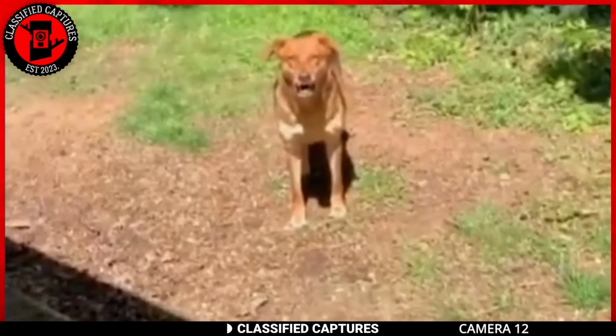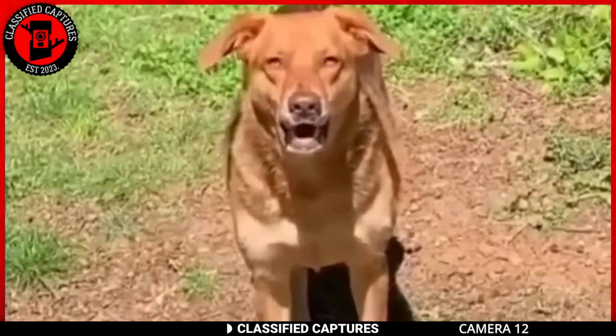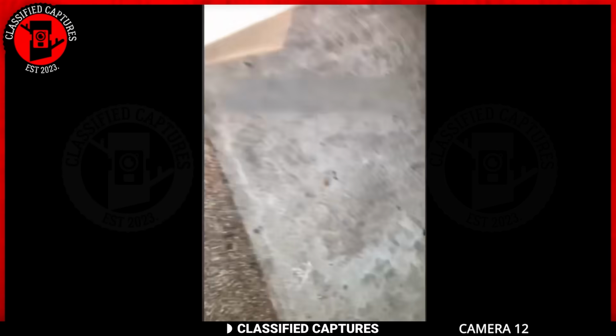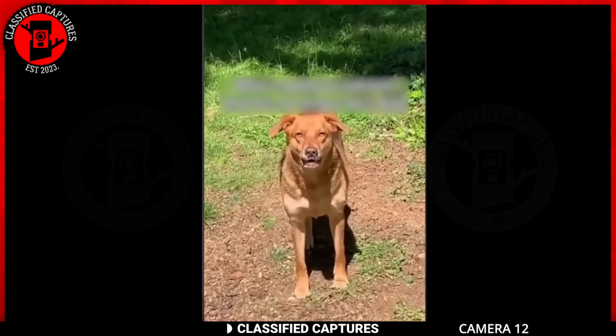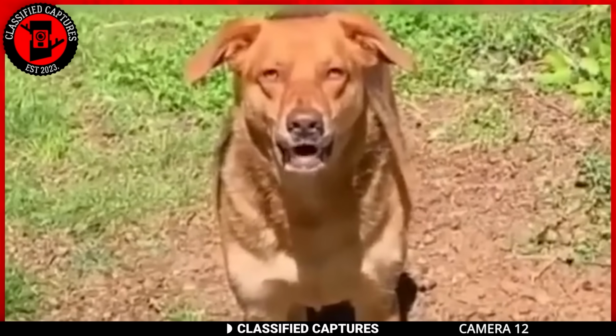Next, we have another weird dog. A man heads out to the woods with his dog for a game of fetch. Everything seemed ordinary until the moment he picks up the toy, ready to toss it to his furry companion. That's when he notices something odd.